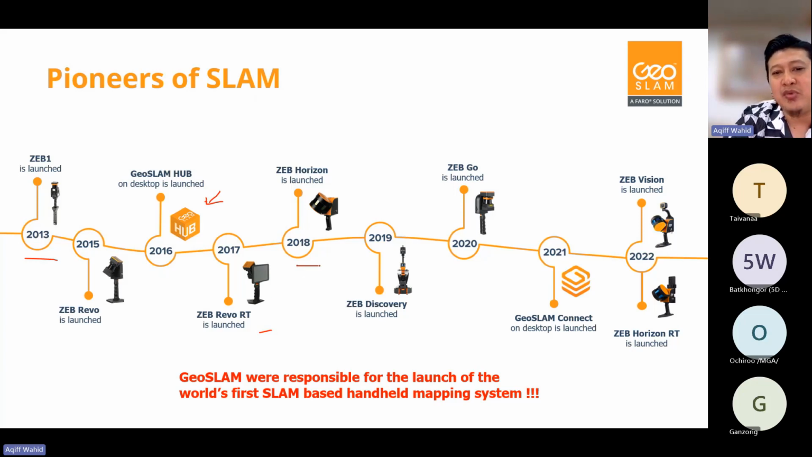Then this is where we became much more successful, back in 2018, when we introduced Z Horizon. This is where we got 100-meter range, and it became a huge hit in the surveying, geospatial and even the AEC field, where everyone started to realize that it is actually possible to scan while also moving.